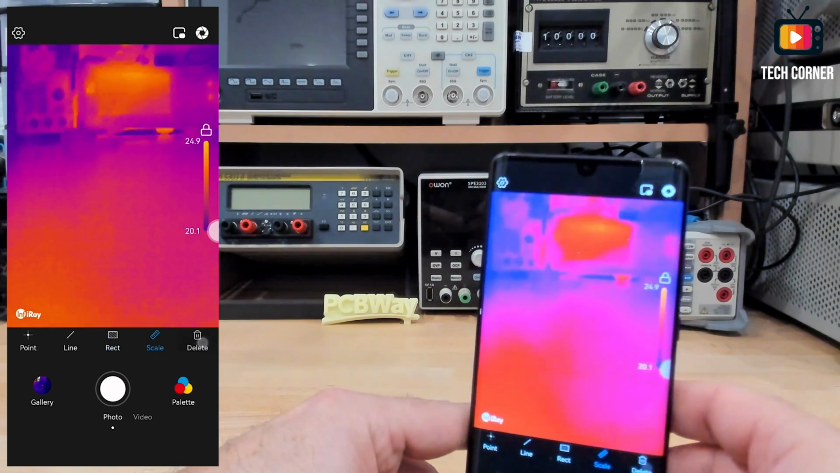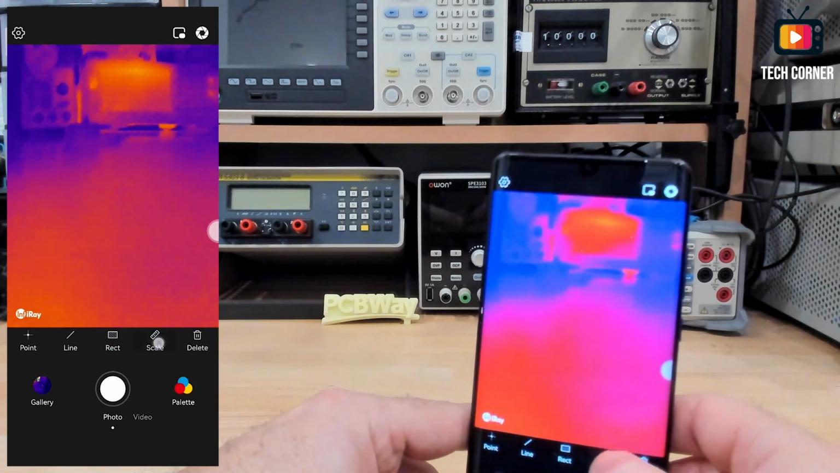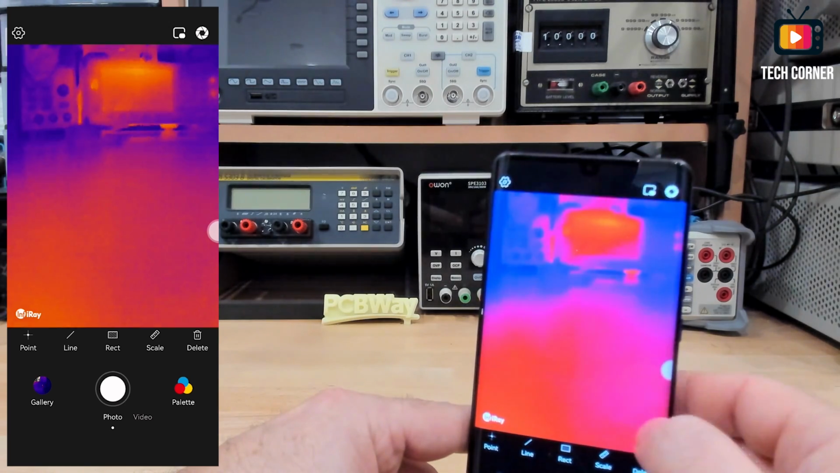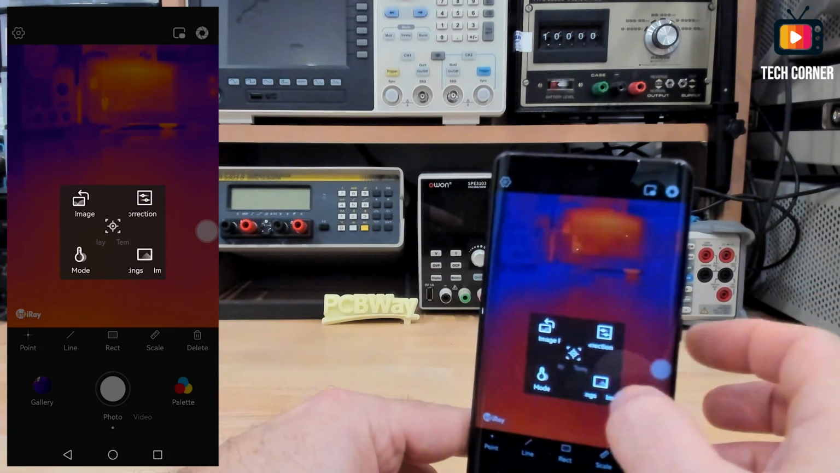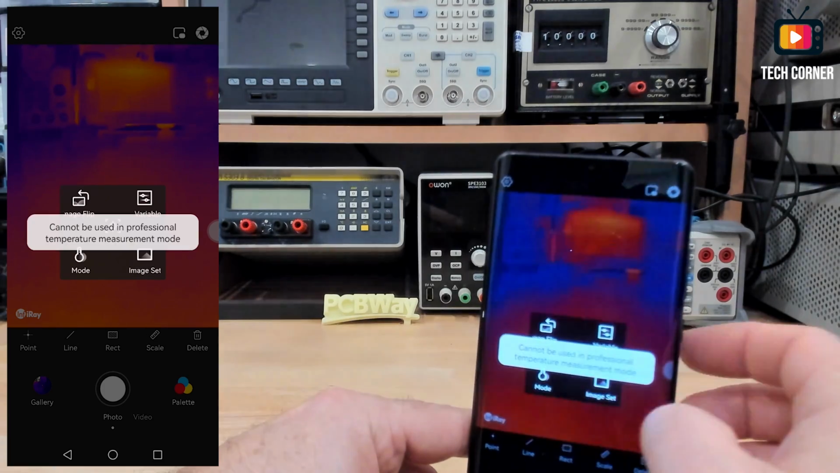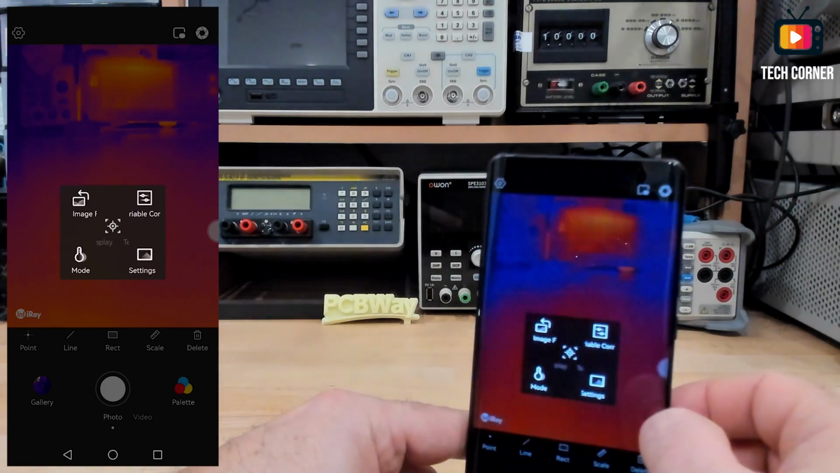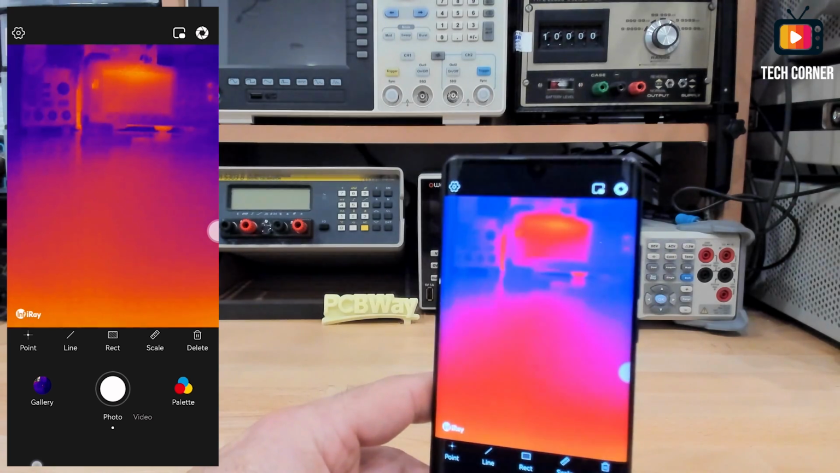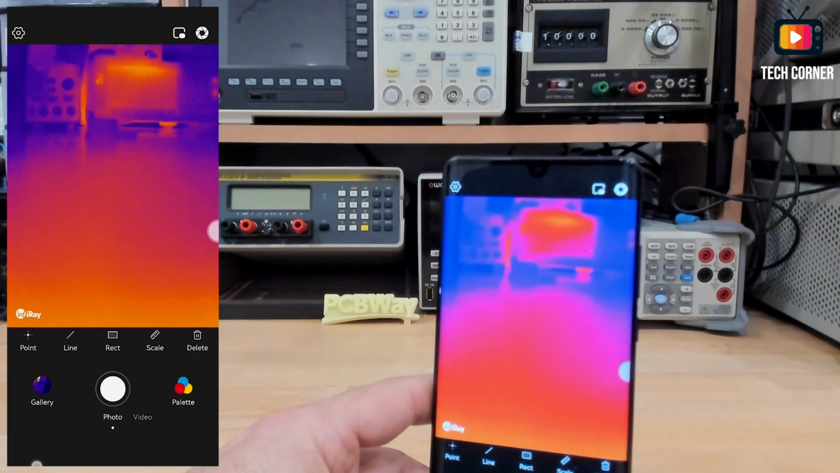So to remove this, just press delete. The scale is on and off. And that's it. Basically, pretty easy to use. While in professional mode, you cannot activate the points. It will give you an error. Okay, basically that's it. Let's analyze some electronics and other use cases.